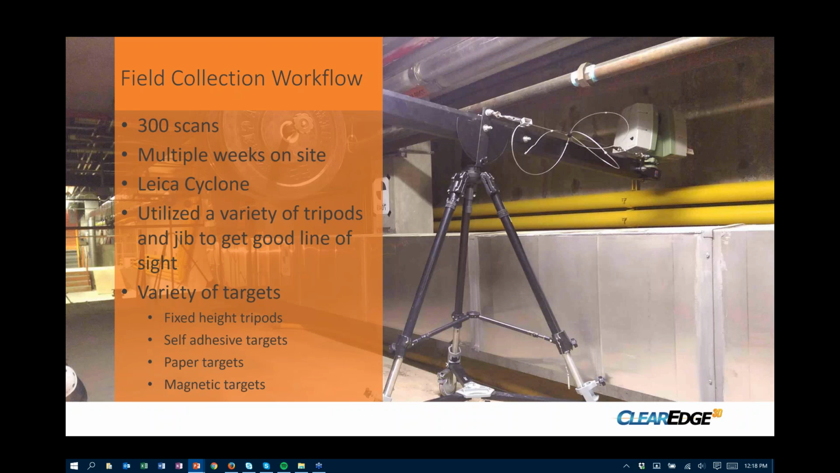So a little bit more about the project. We did about 300 scans for this particular area. We were on site for multiple weeks here. The data was all imported into Leica Cyclone, which is their proprietary software for registering and modeling and things of that sort. I did mention using a variety of different types of targets.